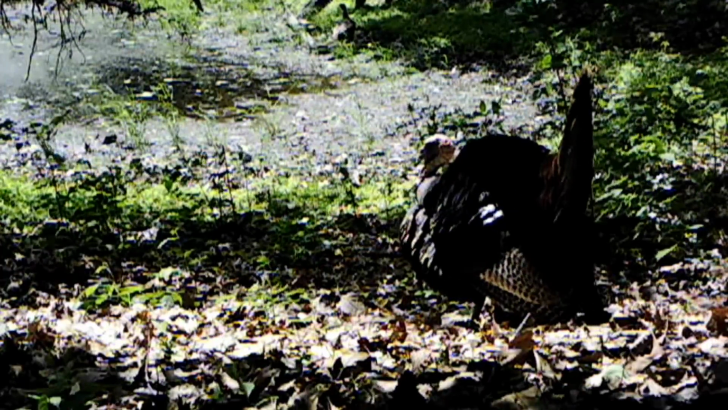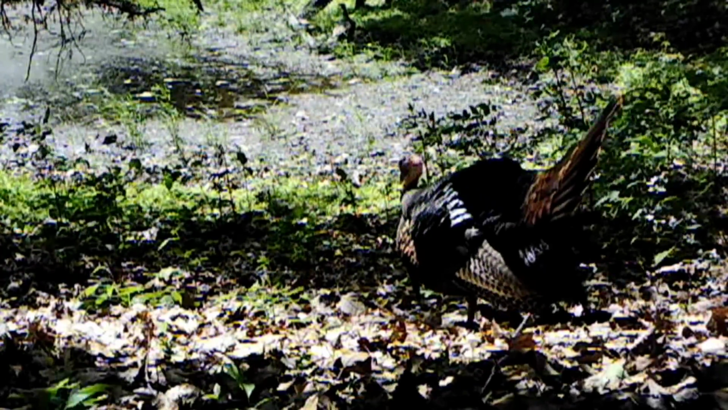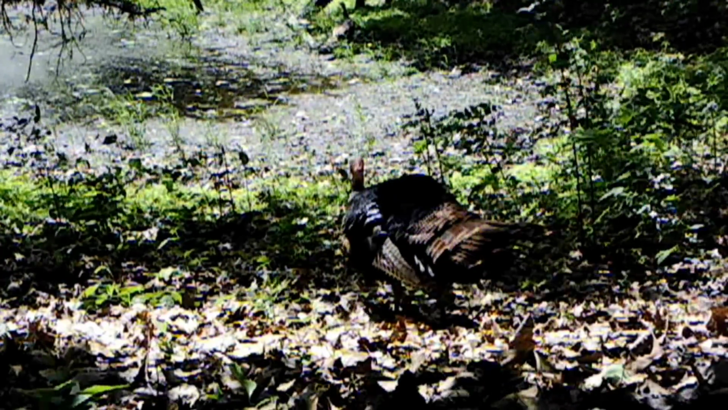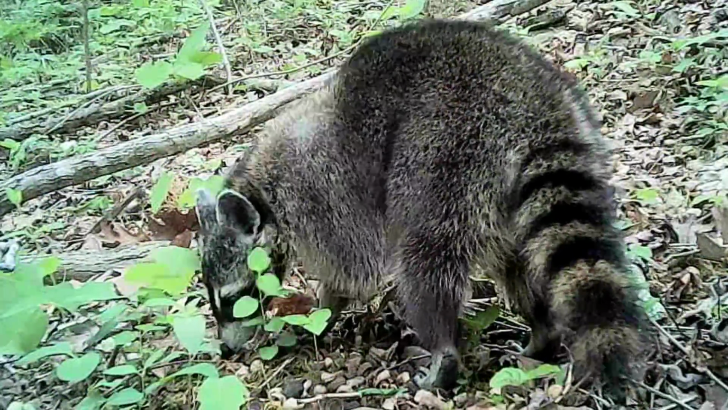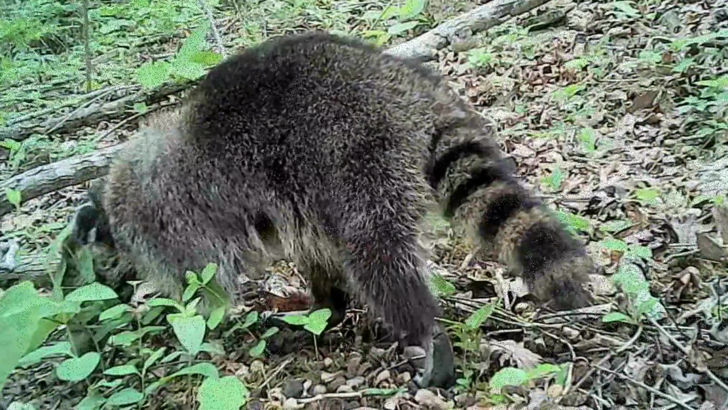Finally caught old Tom Turkey strutting on the camera. And a rare glimpse of the coon out during the day. Stick around.